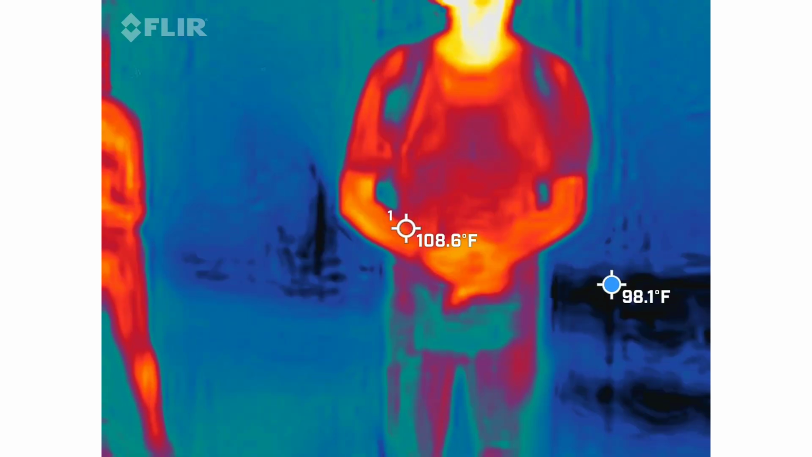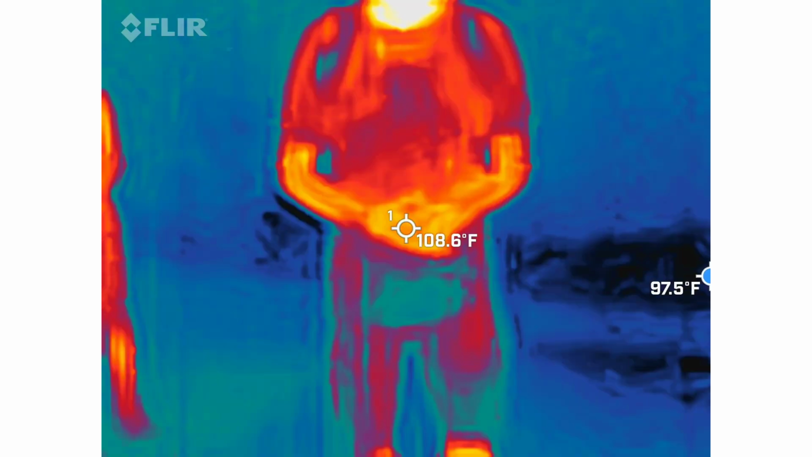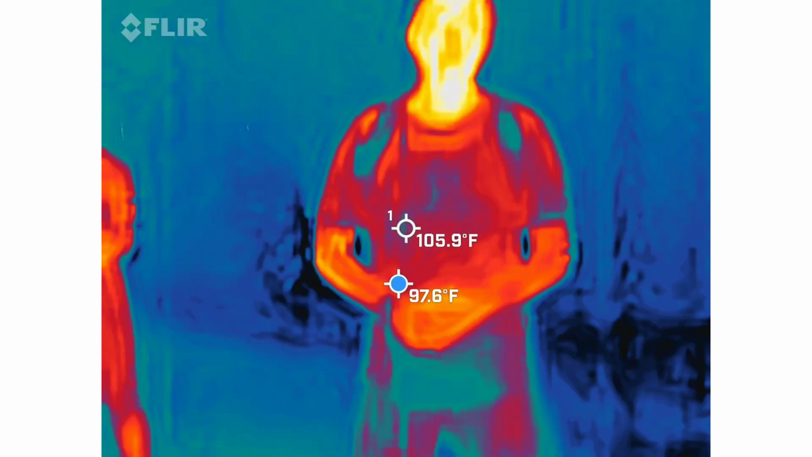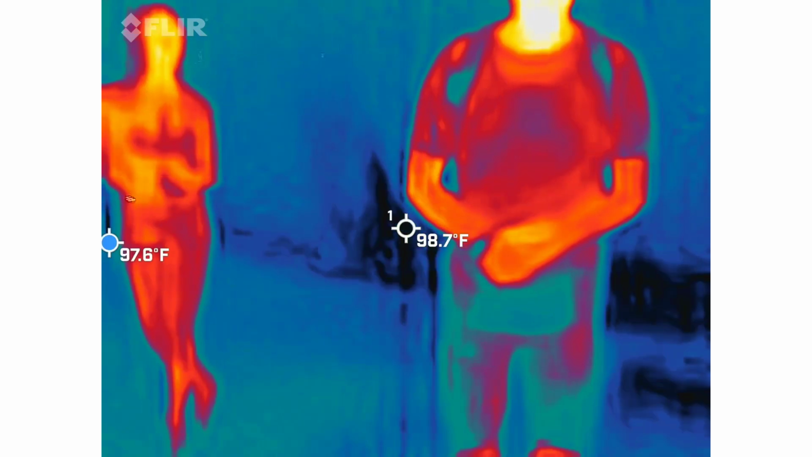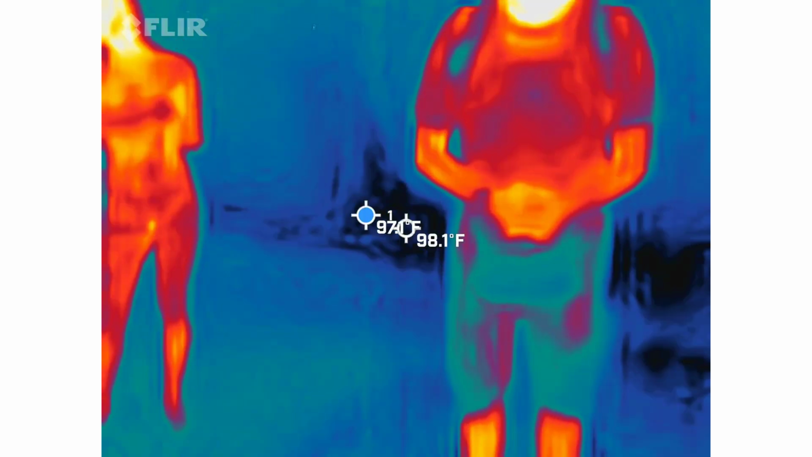The other thing you're going to try to do is keep the sky out of view. The reason for that is because that blue dot that's looking for the cold area is going to default to the sky. Yeah, there's no surface up there. That's what it's looking for. Some of those spaces we're going to, it's going to be very difficult to keep the sky out. Just do your best. Okay.